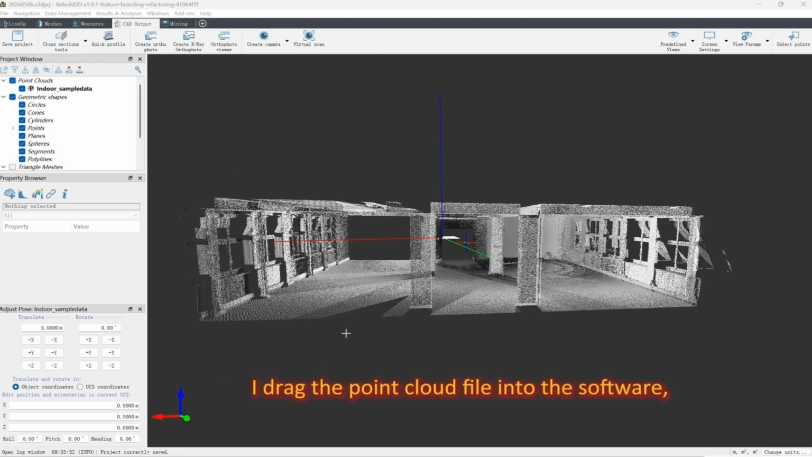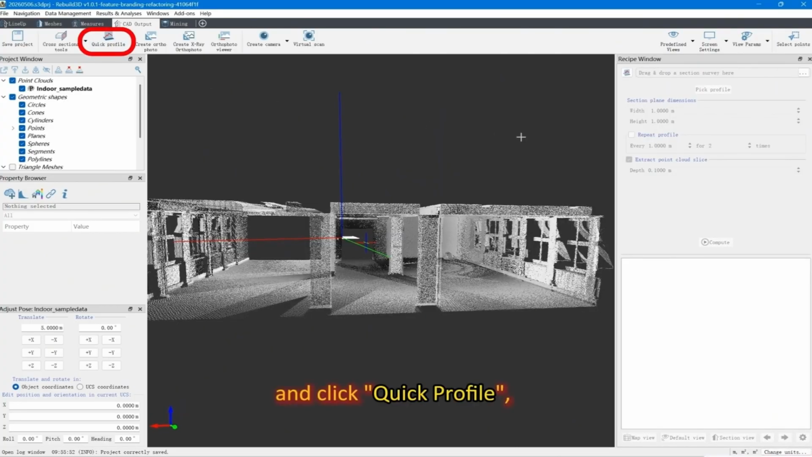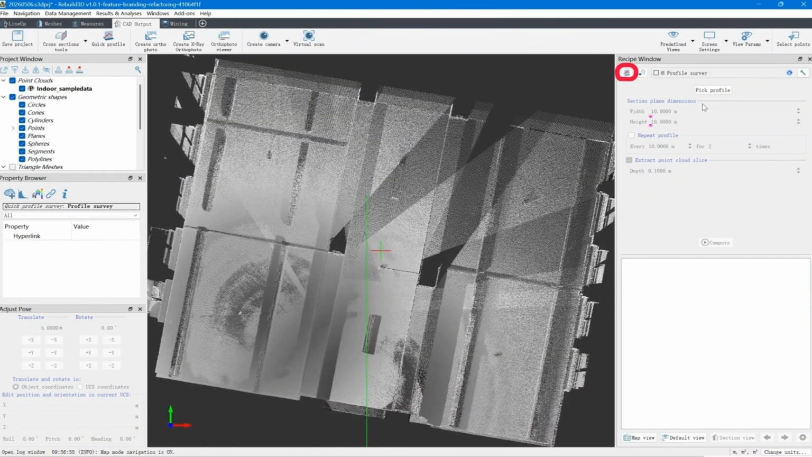I drag the point cloud file into the software, and then go to the menu CAD Output, and click Quick Profile. After that, I click the icon Create New. Click the spanner icon to change the profile name.